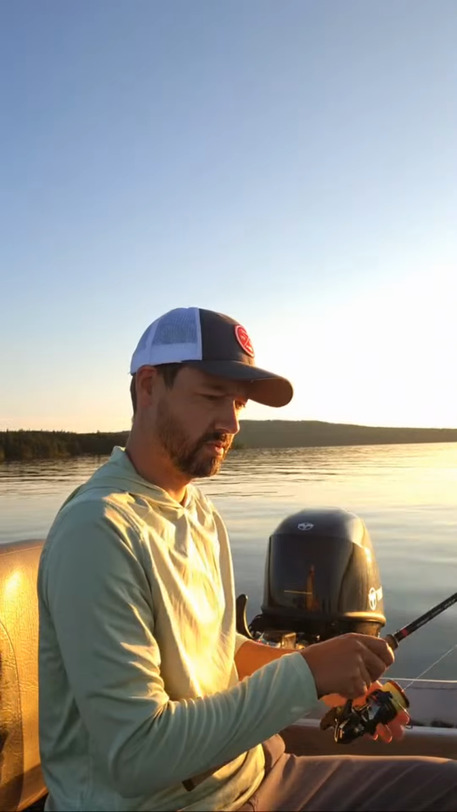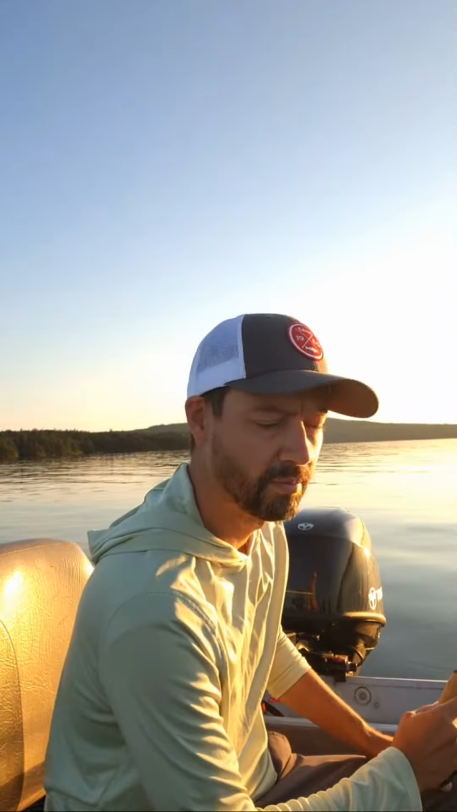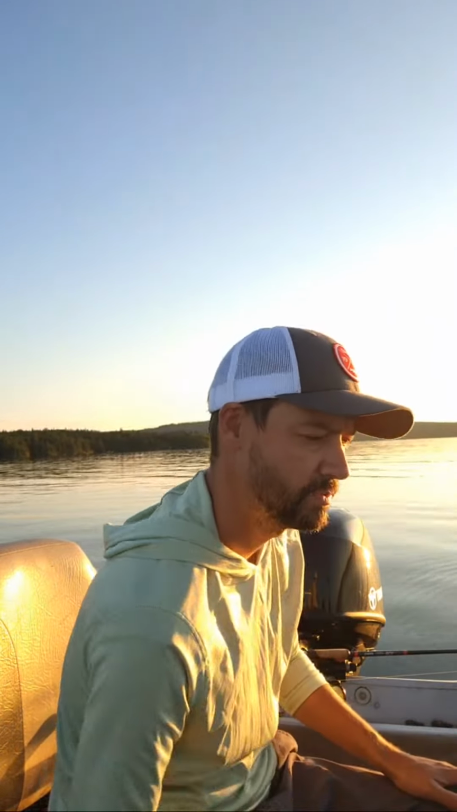All right, so I got another Laker right behind me here. I have a black Zonker jig tied on, which this guy might come over and eat my normal jig. I don't know yet. It's being very slow.